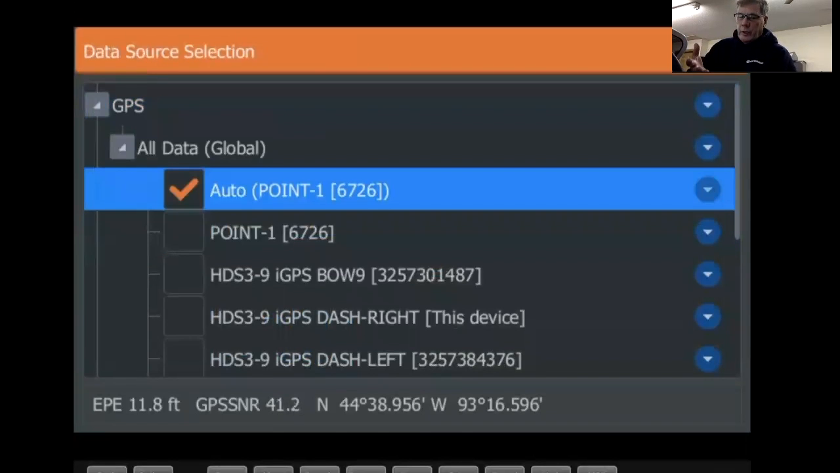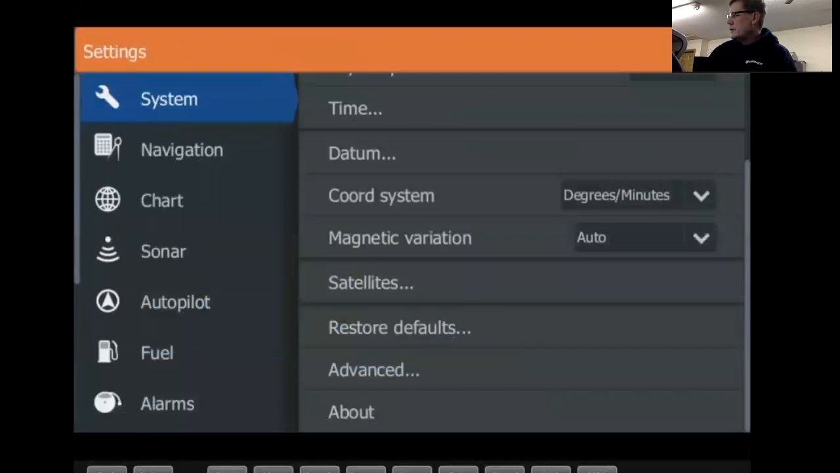If you don't have the Point-1 like I do and just have an internal GPS, it will tell you, and I'll show you how to do an auto configure. It will probably pick one, let's say from the dash, from this unit right here, so it would be the HDS Gen 3 dash right. And go with, turn that off. Let's see here.